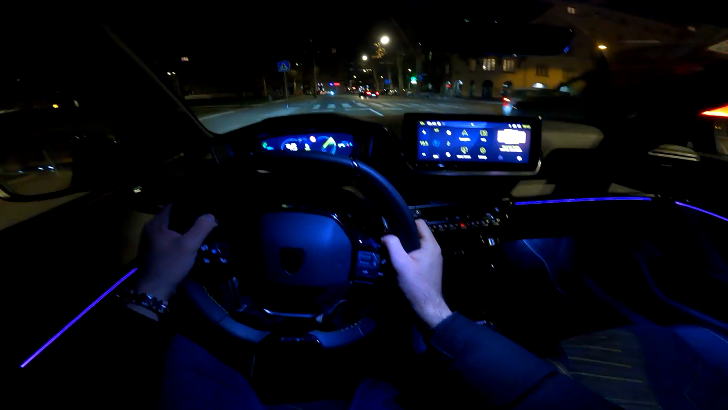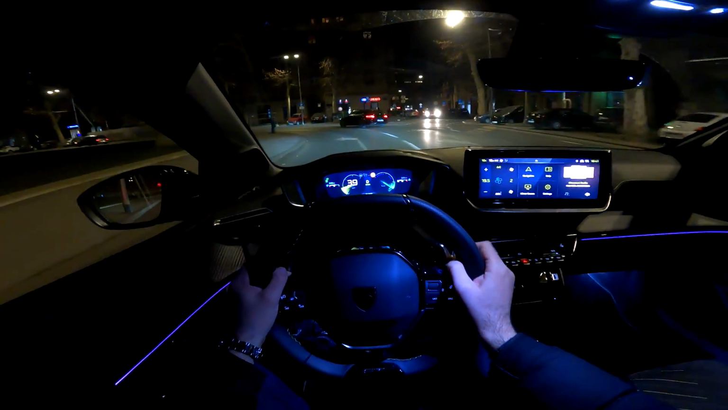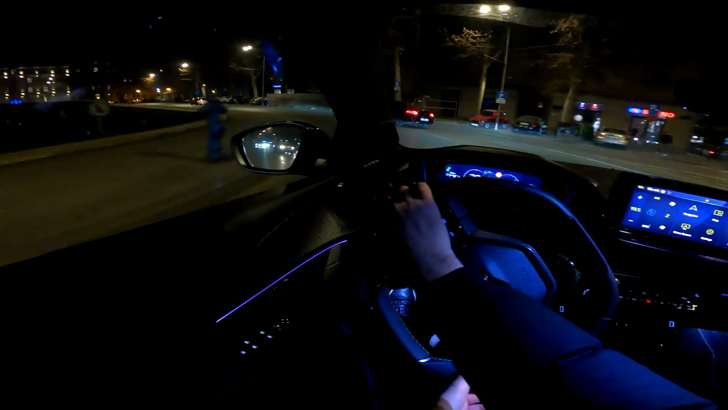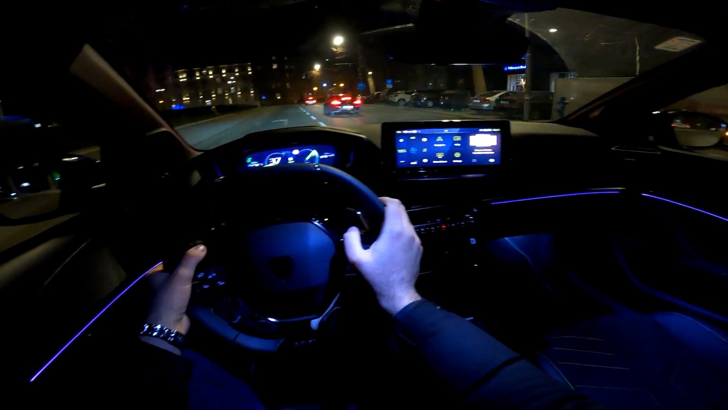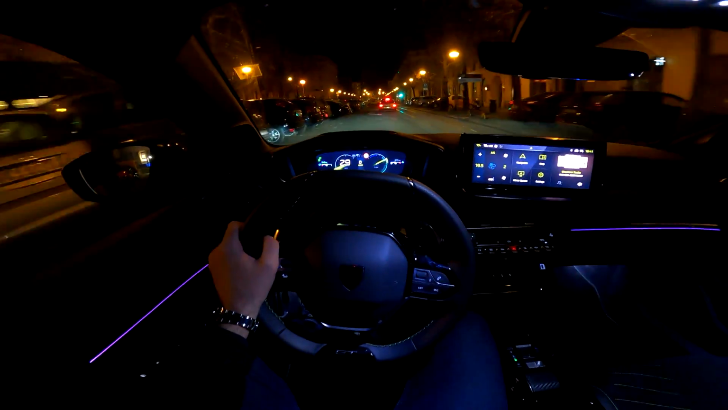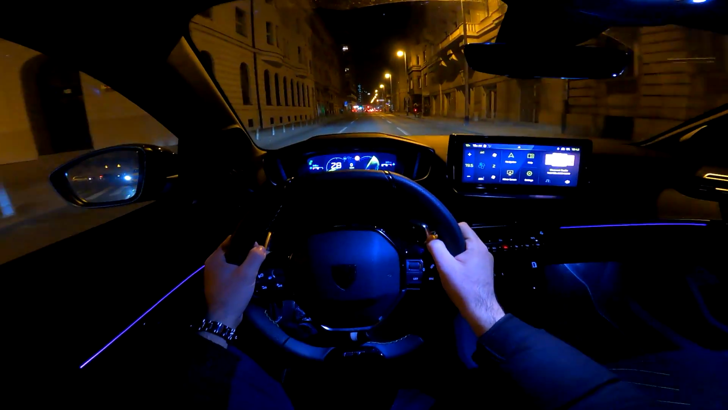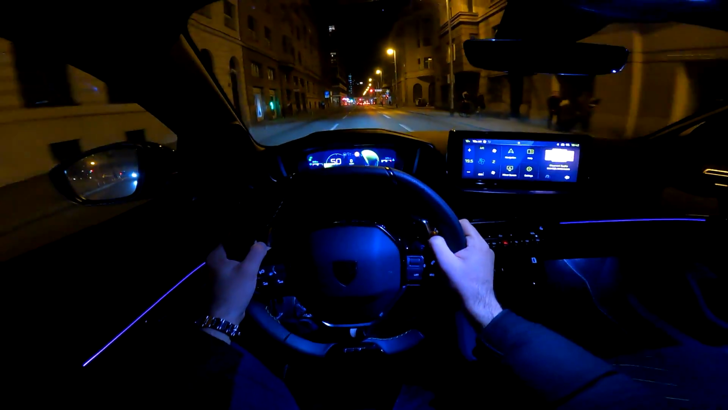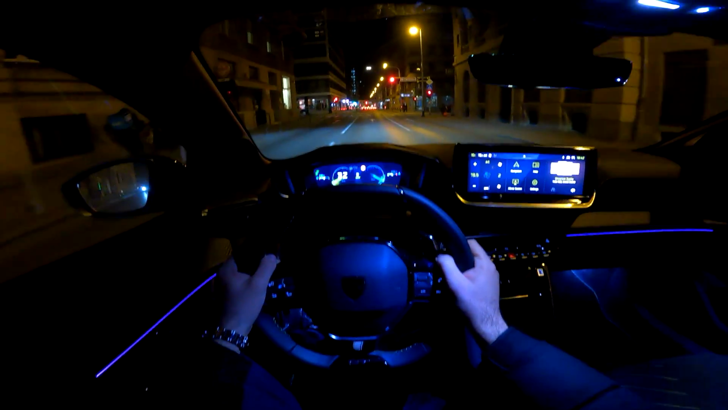I think those are some really nice numbers for a car like this. But I want to hear your thoughts. Which powertrain would you go for in this car? And I quite like this pronounced sound of the indicators. And also very nice acceleration in sport mode.